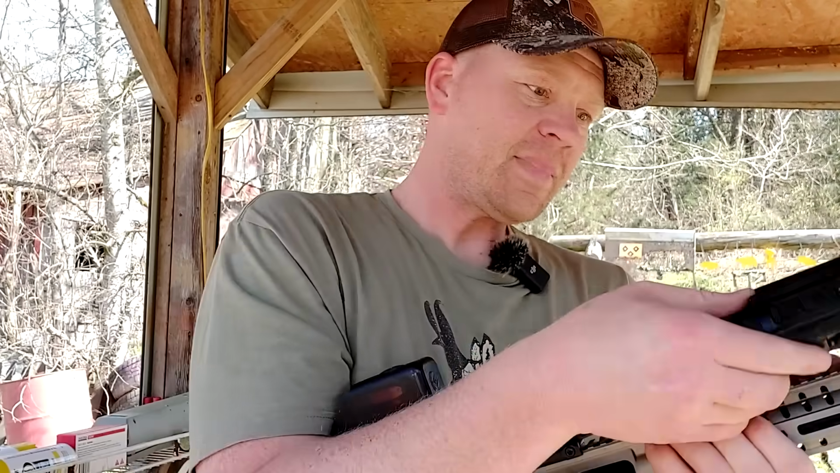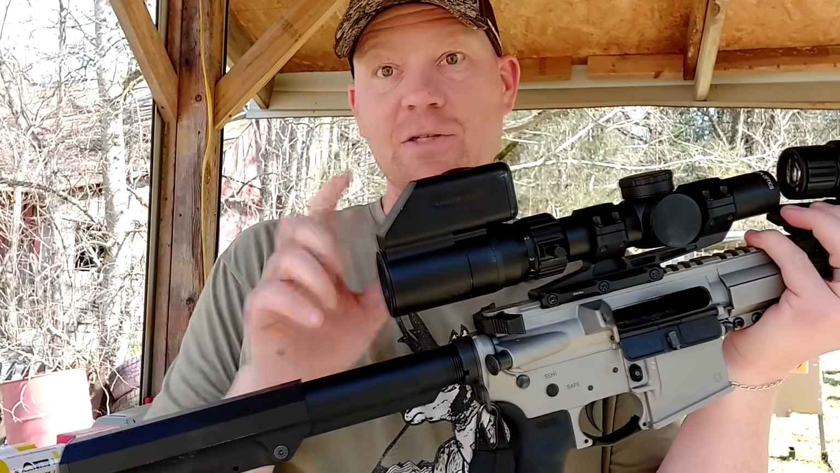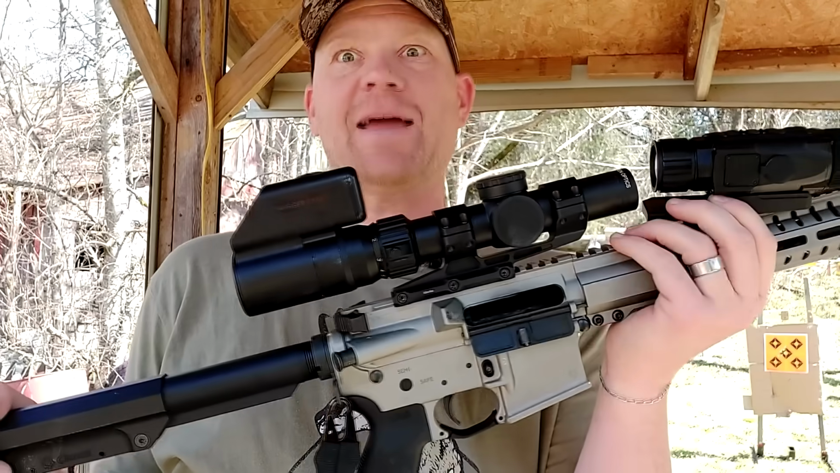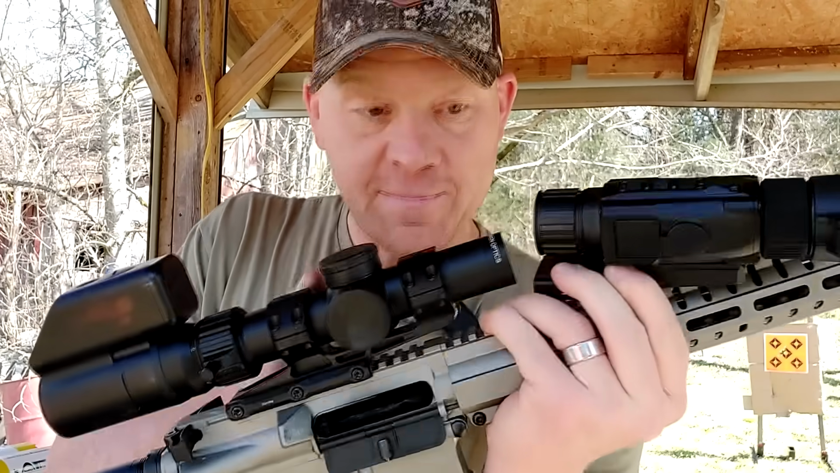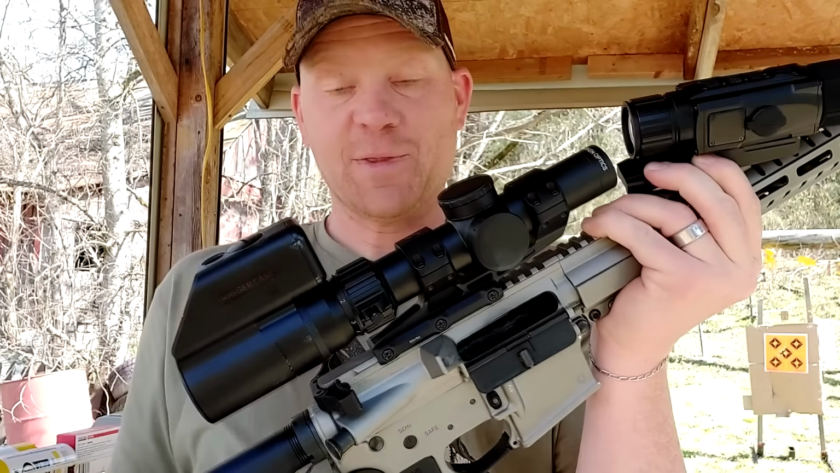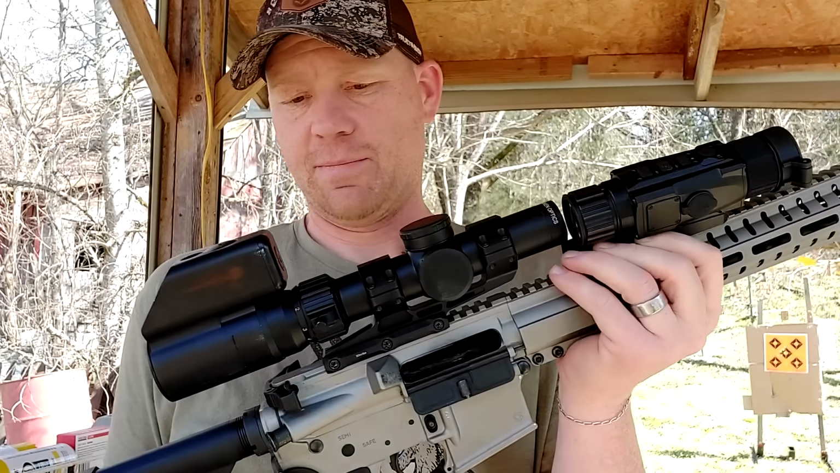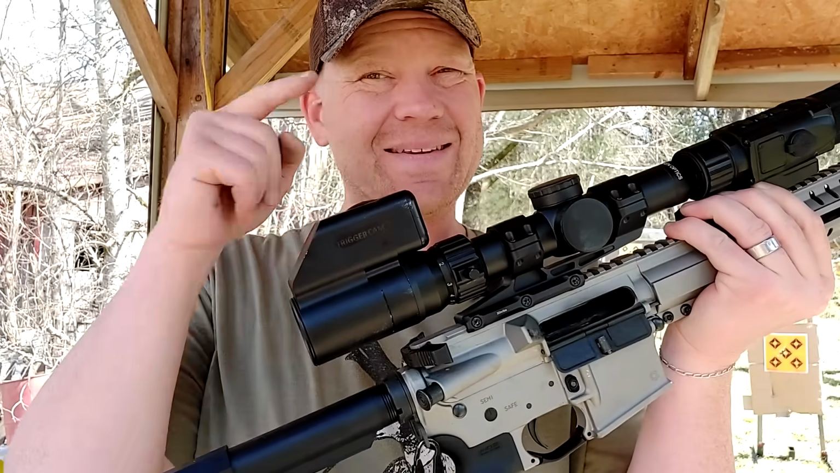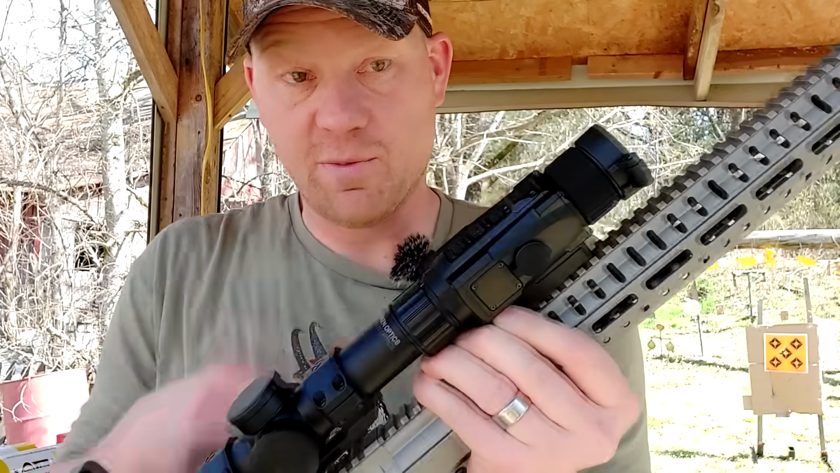Well, on top of this, I just mounted my scope camera so that I can show you guys the view that I'm seeing. See the reticle through the Arkin, then see through to the thermal. Bing, boom, boom. Three pieces of technology here all chained up together. But this is going to make it so you guys can see what I'm seeing, and maybe you might want to pick up one of these Hydras.